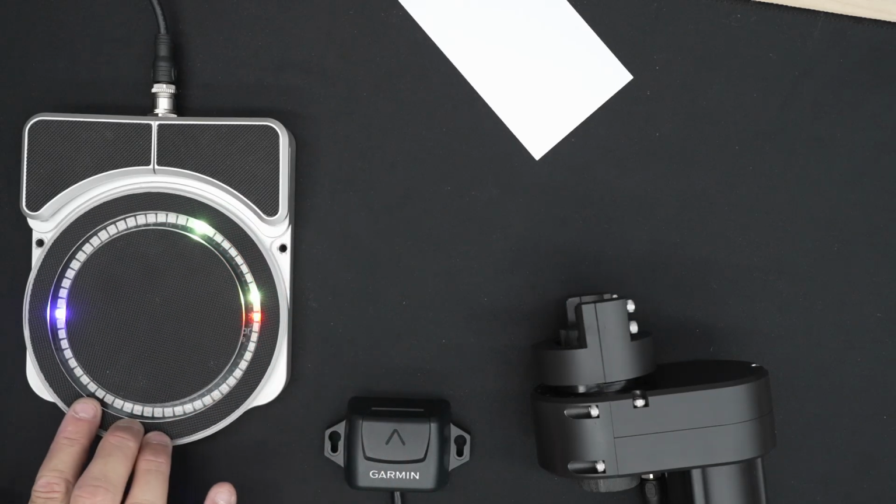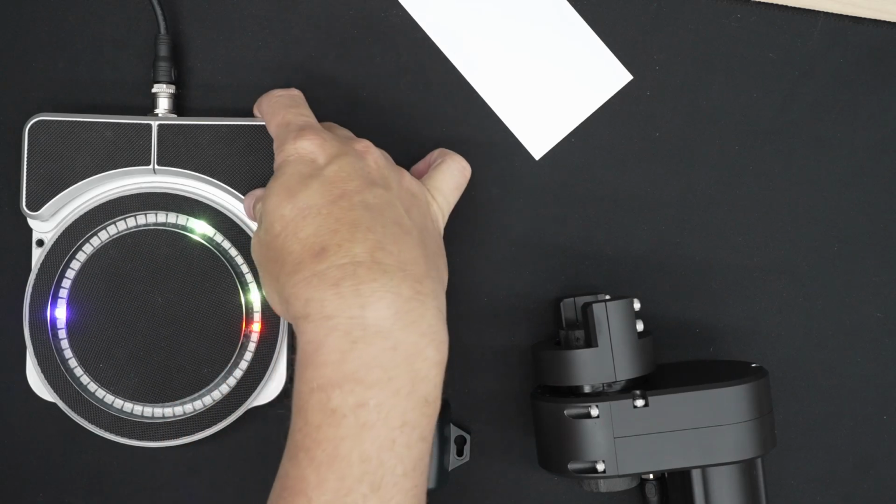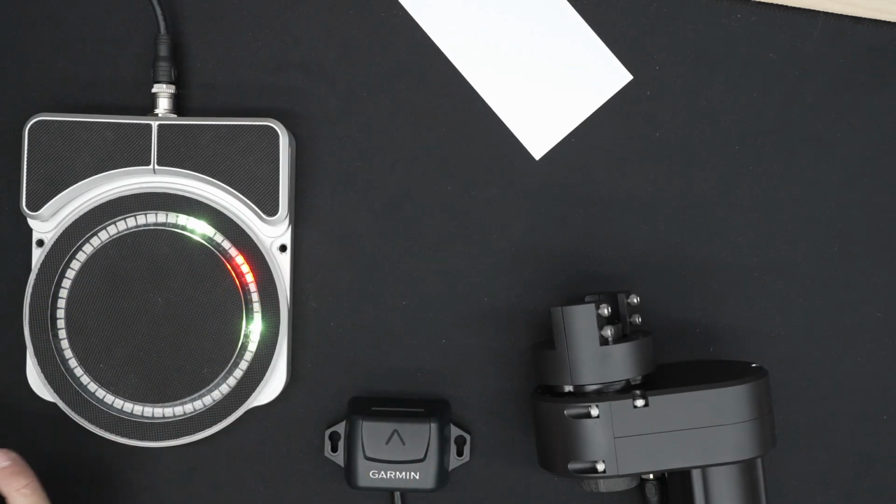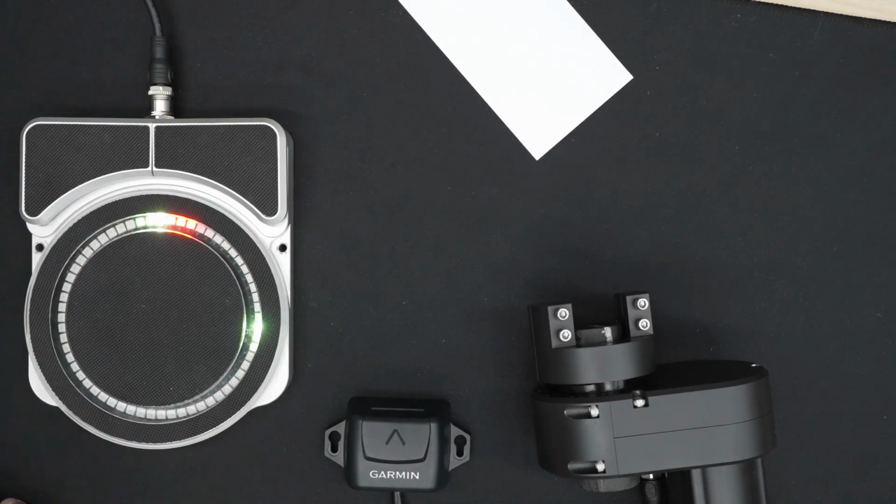So if you want to stretch them, say we want to stretch the clockwise limit out to here, we just reestablish that. Now we're sweeping. So same thing, if we want to reestablish and widen the left side, the counterclockwise limit, we've done that.